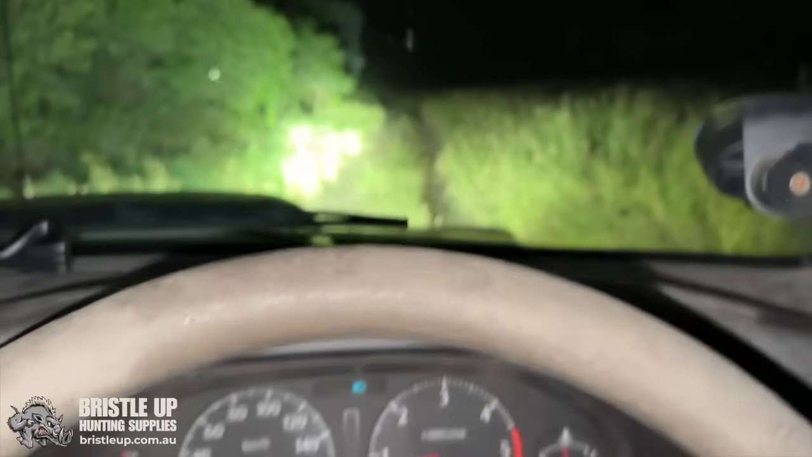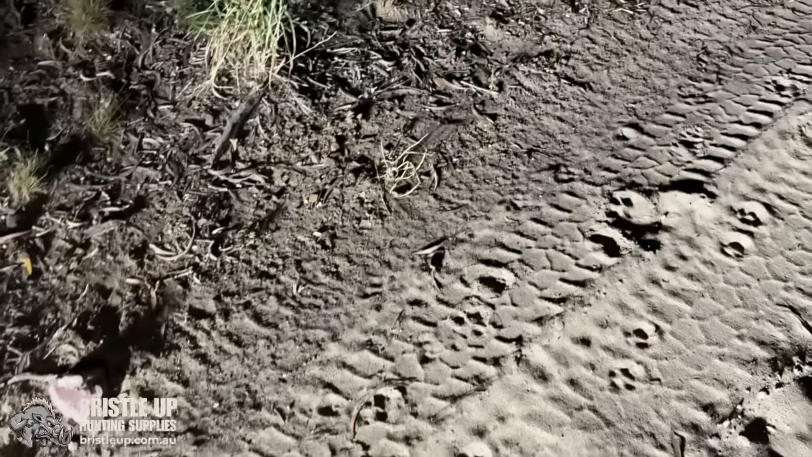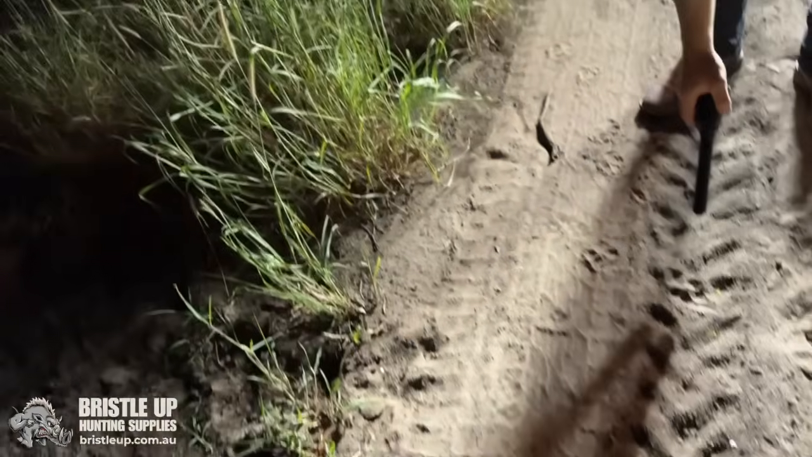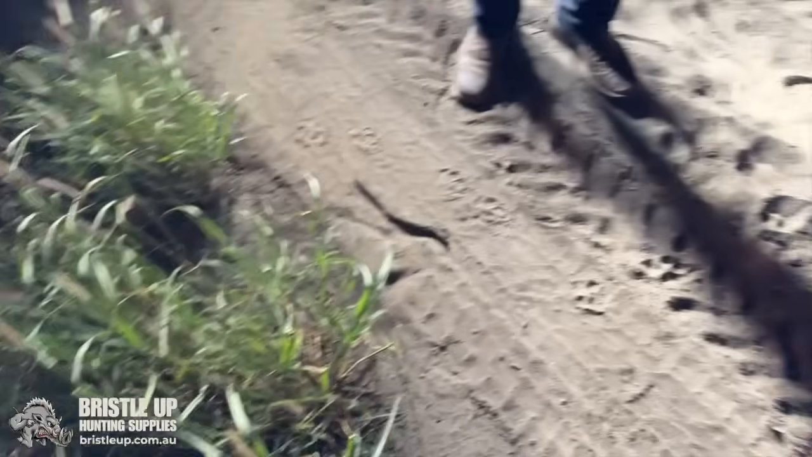See what we got down here. See, the headlights have got some kind of tracks here. Oh, no. No, there's dog tracks there. That's since we were here yesterday morning, isn't it? So I wonder whether they're just walking past that spot. Maybe we should stick a trap in here, I reckon. Somewhere around here.